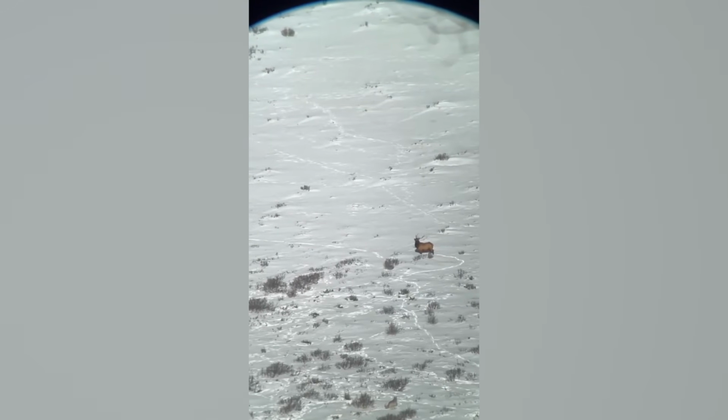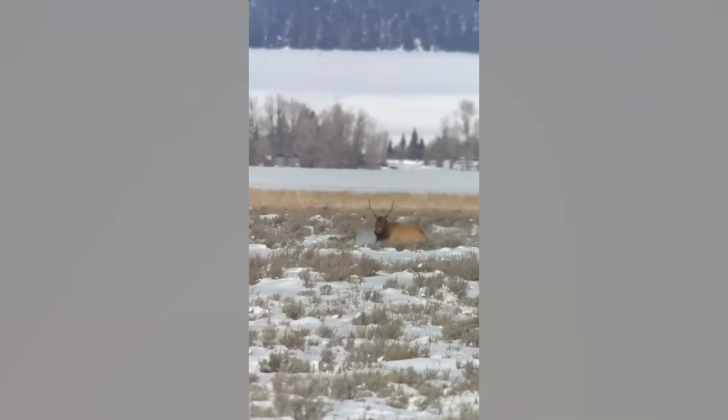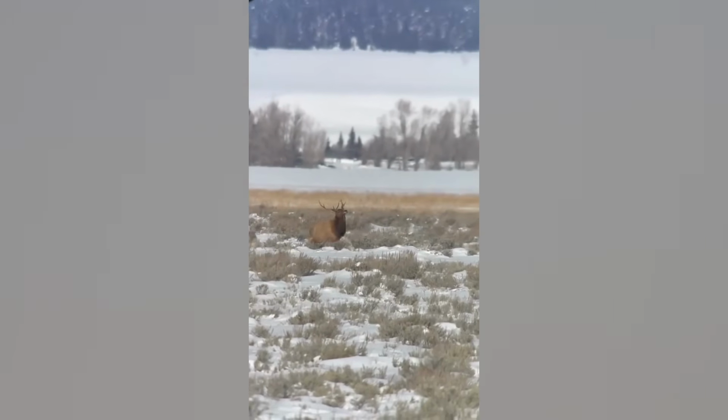Let me set the stage here. A newly formed yet to be named wolf pack has been successfully hunting elk on the National Elk Refuge for the past few months. Well, one morning they decided to cross the Gros Ventre River into the Grand Teton National Park, where these bull elk are not like they are over in the refuge.